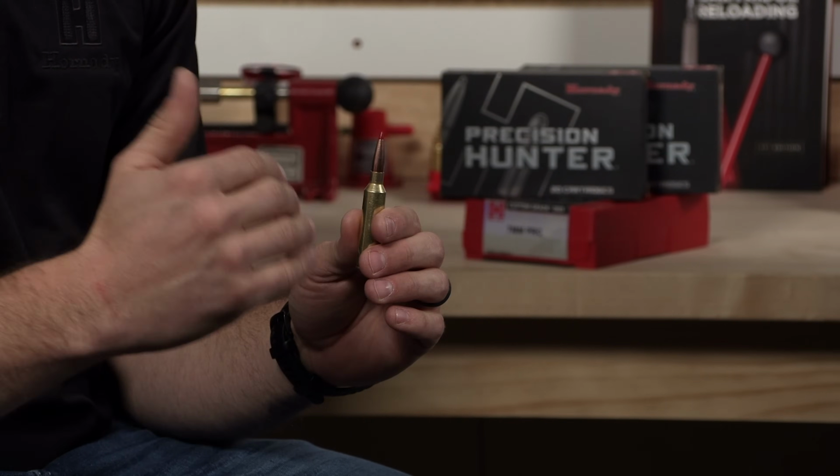So in this case, what were we trying to do with the 7 PRC? We were trying to get the ultimate in long-range performance with a balance of recoil and barrel life, so it was shootable and it didn't have a whole bunch of recoil, but something that you could still confidently take big game at extended range if necessary. And so the 7mm PRC, it's a 7mm cartridge like the name implies. The ammo you'll be using is our Precision Hunter ammo, and that's a 175 grain bullet, our ELDX bullet, and it's doing 3,000 feet per second. So it's moving really fast. So if that shot's at 40 yards or 400 yards, you're going to have a cartridge that can effectively take